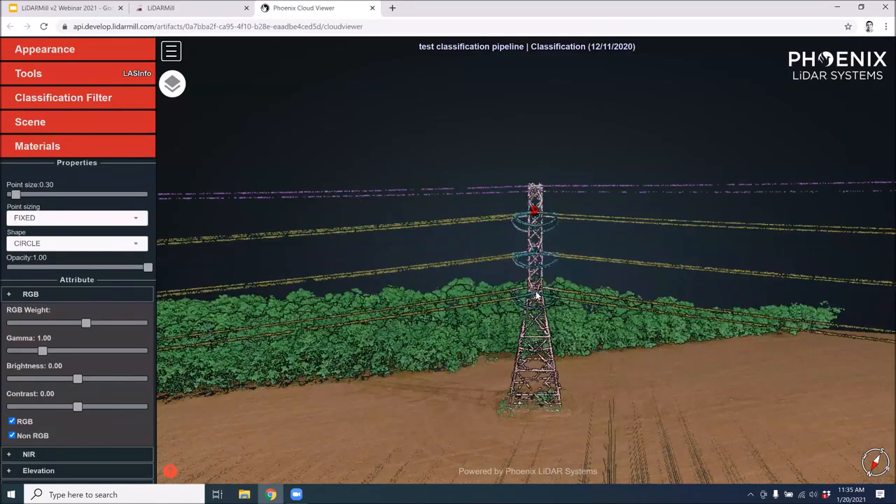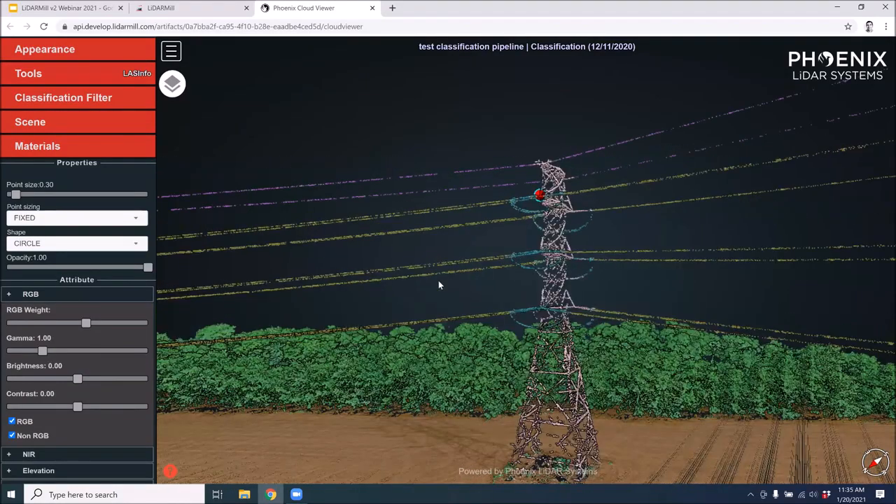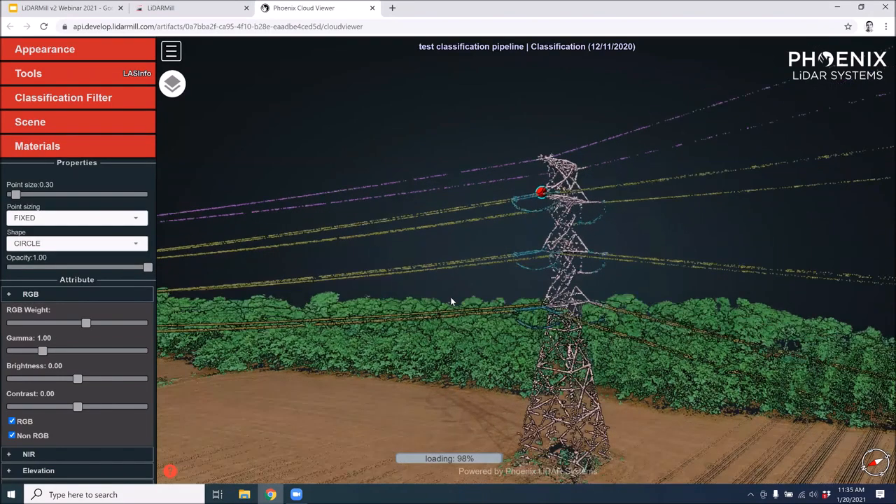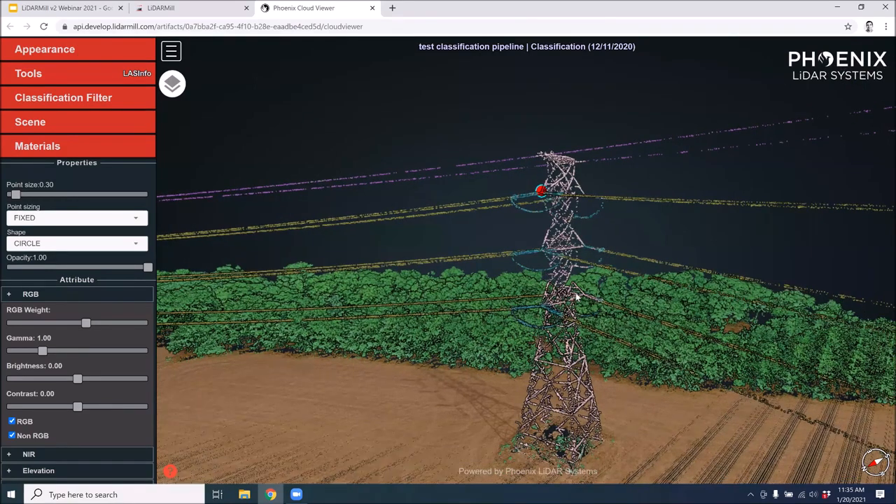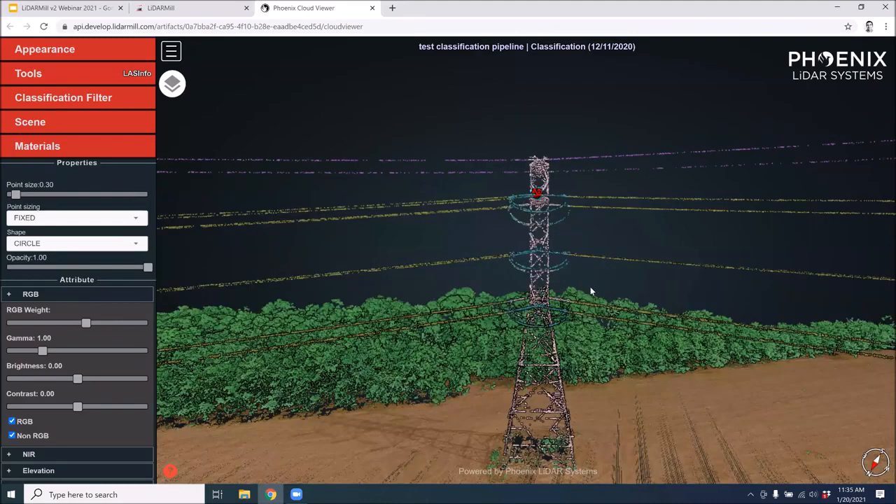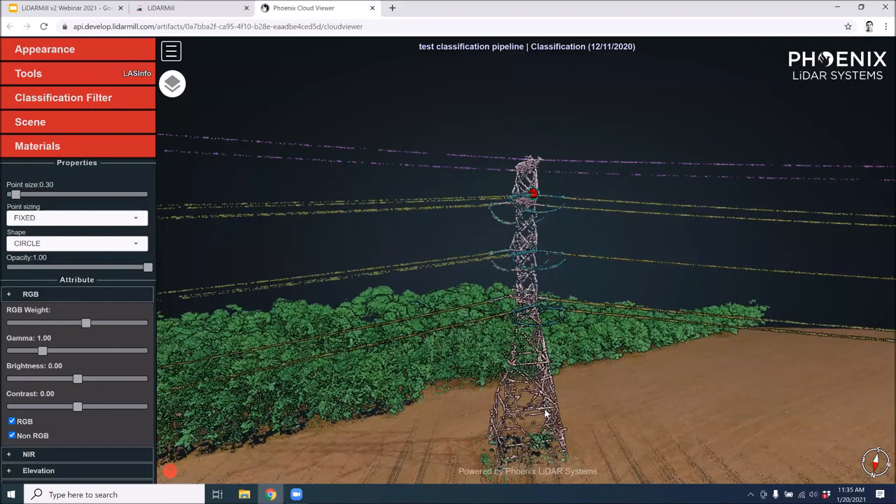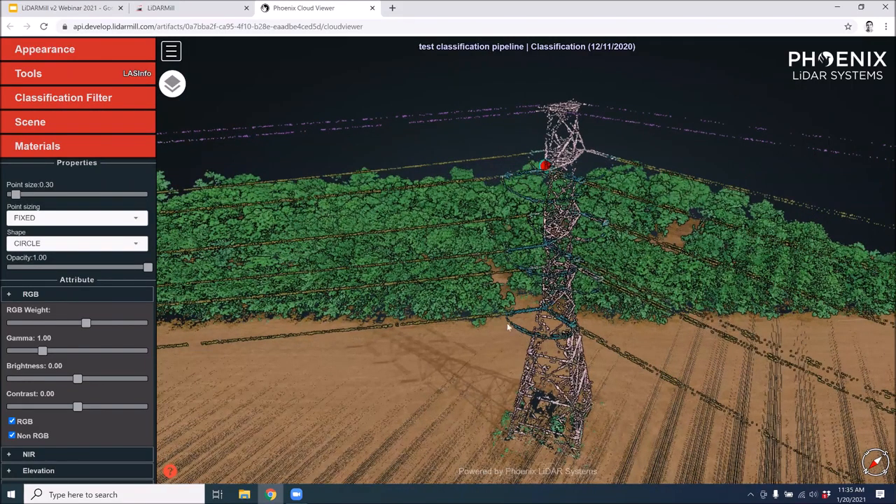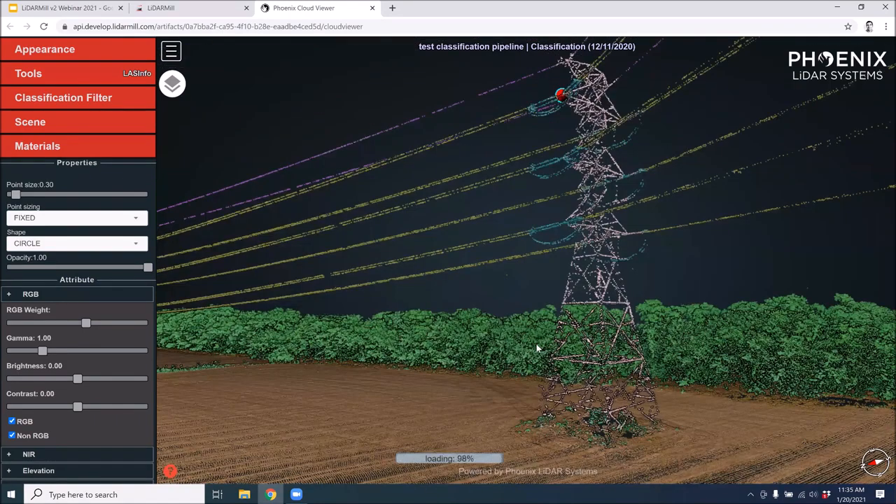The really exciting thing about this is just how detailed we're able to get on the utility infrastructure. You can see that we've got two types of wires and also the connectors and the insulators and the tower all classified. There's also some vegetation underneath the tower that is correctly classified as vegetation rather than as part of the tower.